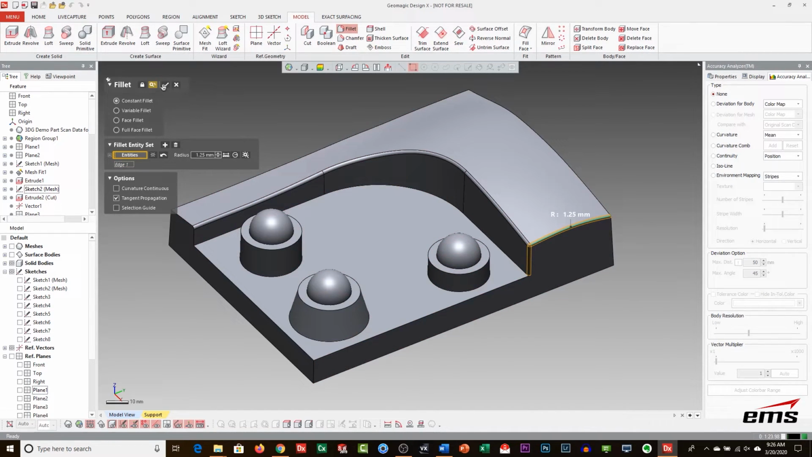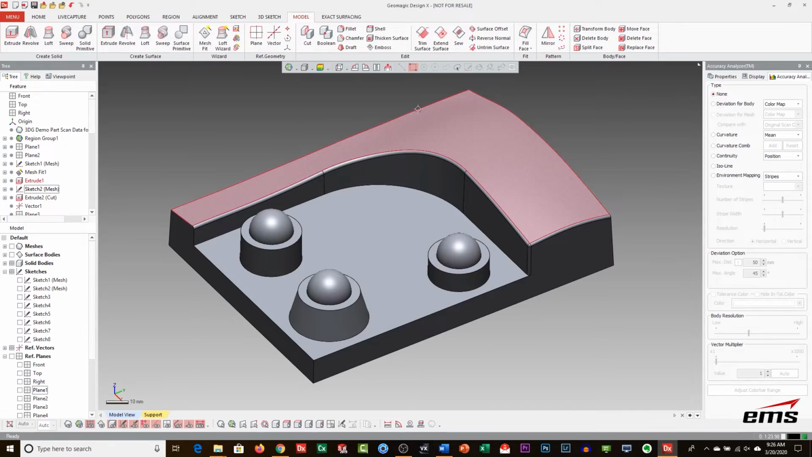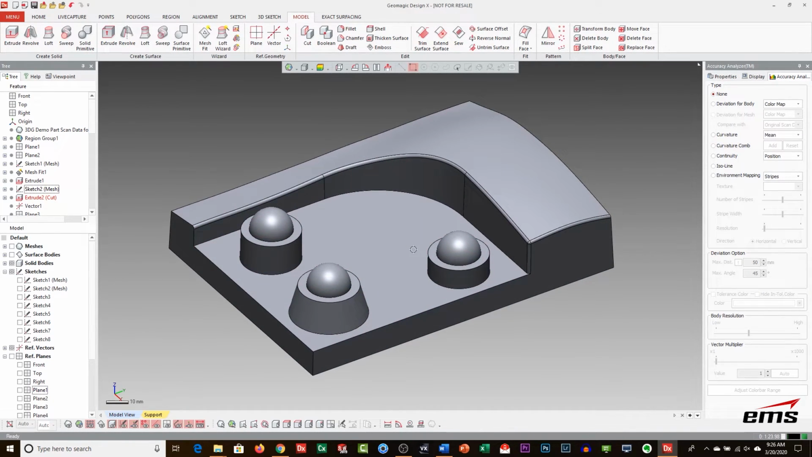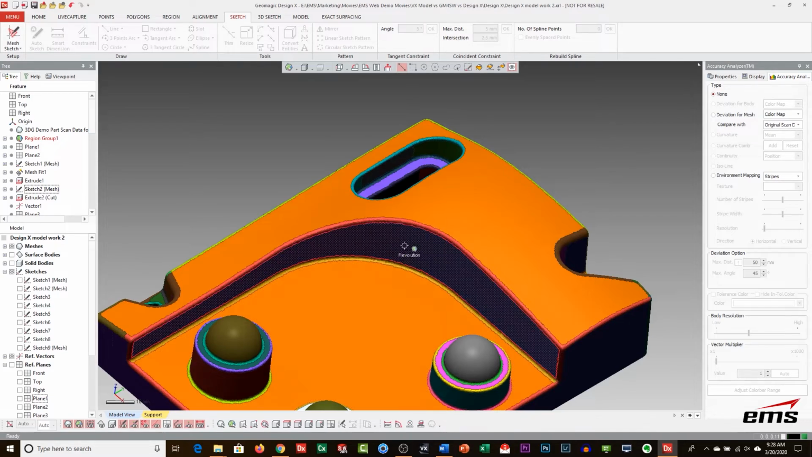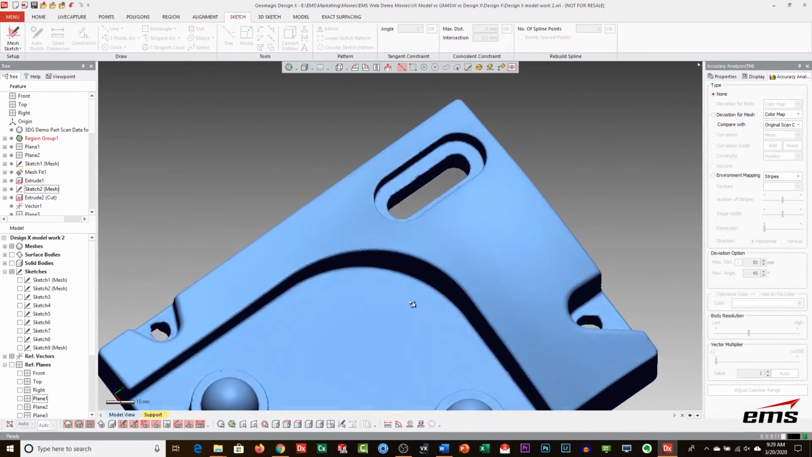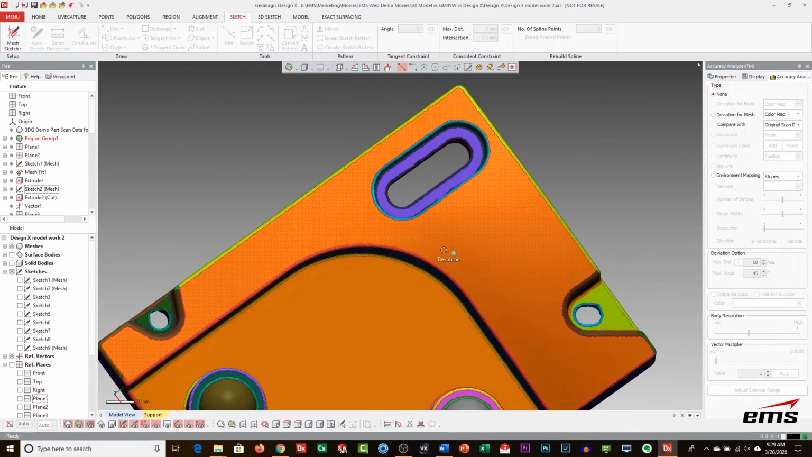So then we just go around, we would add all the other fillets, and then do the other cutouts, like we did in the other two products. So let me show a couple extra things in here with some of this geometry.